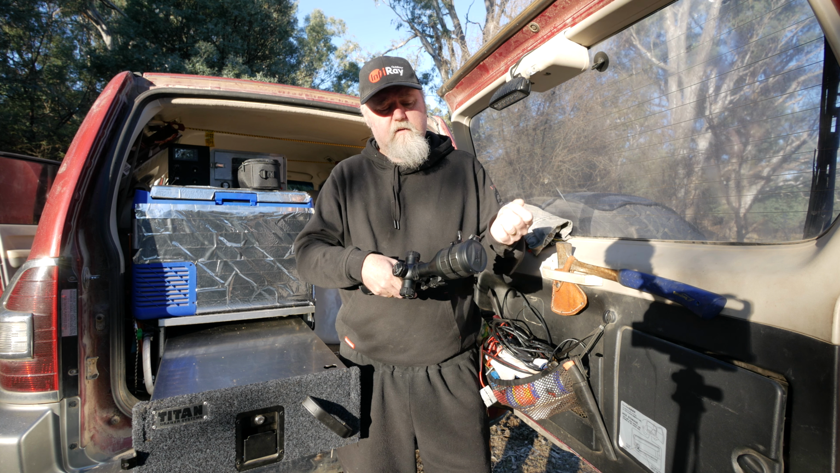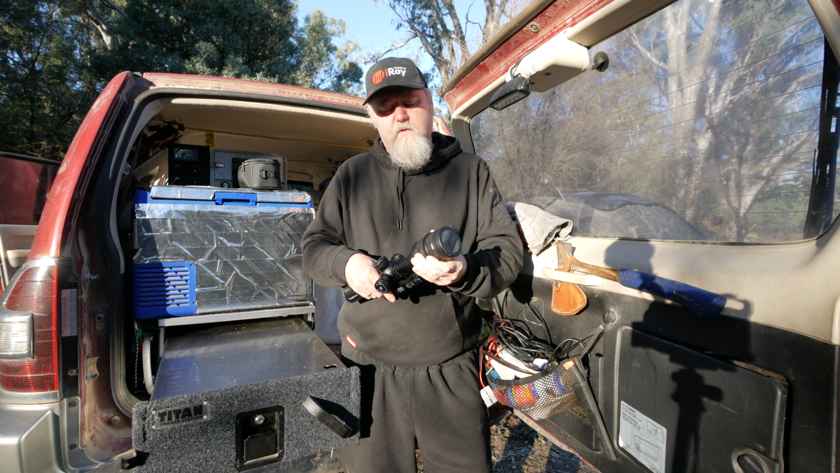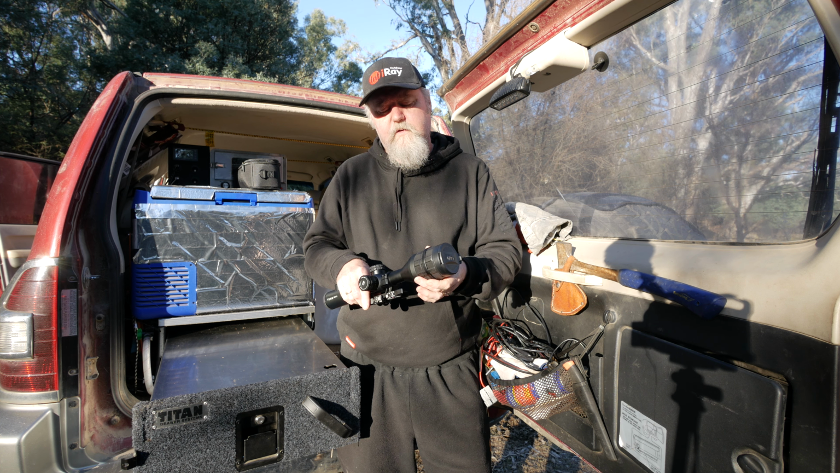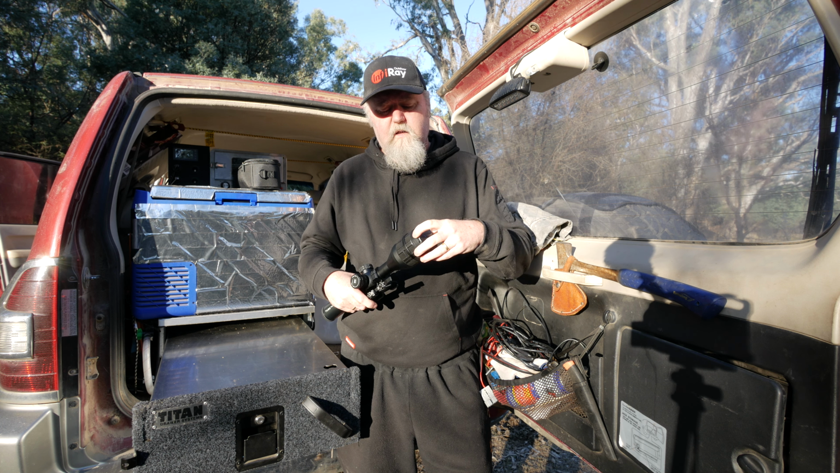I love this little winder for in the dark. It just makes it nice and easy to get your hand around. You've got something to grab, and that's nice too, because even without it, this one's quite nice to focus. It's not too stiff. It's a bit lighter than some of the other devices I've used, but it's still stiff enough I don't think you'll accidentally bump it.